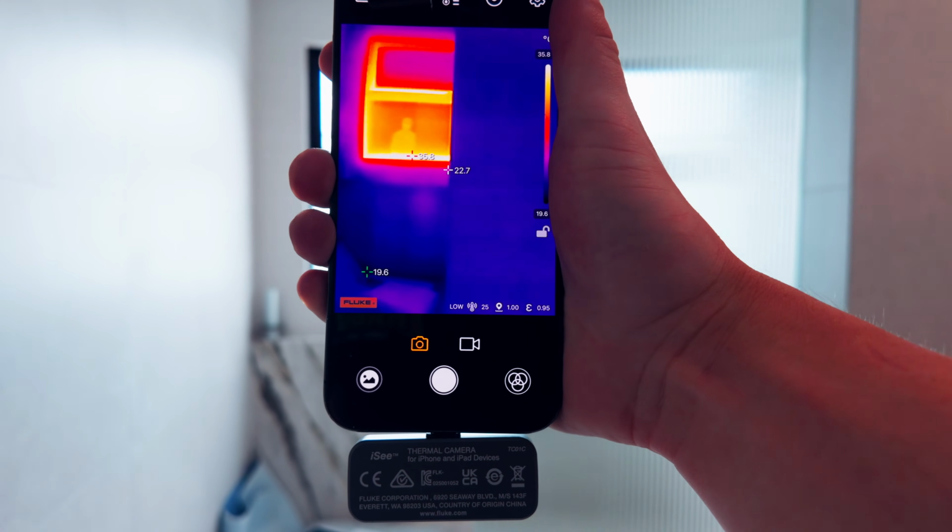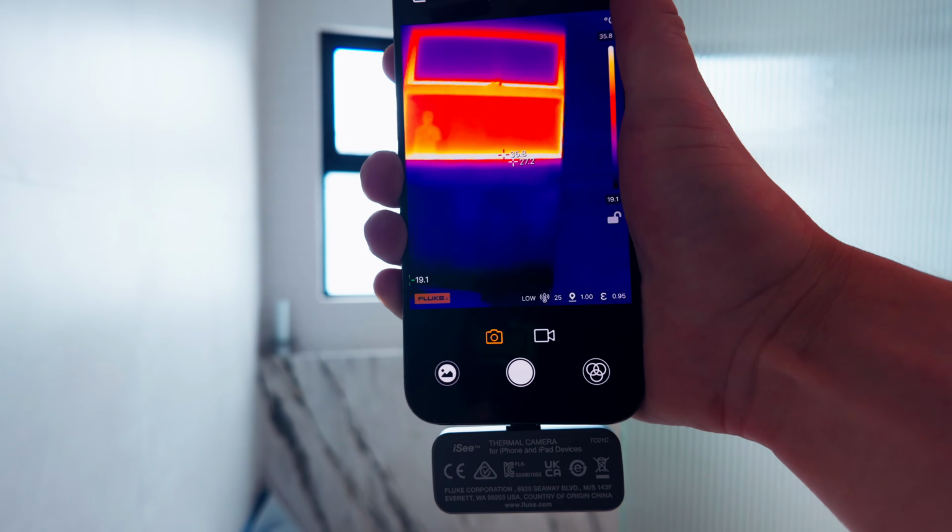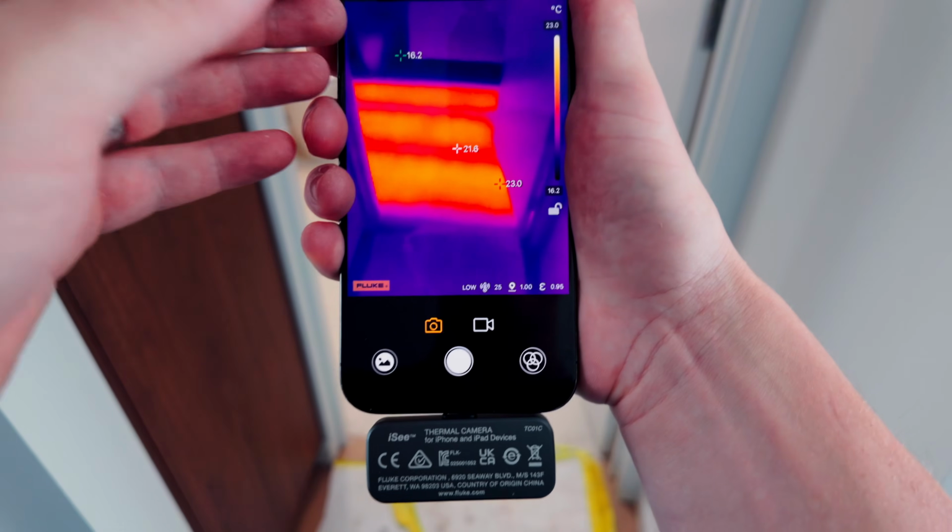Now over the last hour of sort of playing around with it, I guess what stood out to you about this one? Just the way the heat shows potentially missing insulation. It's basically like X-ray vision. You can see every stud in the wall. You can see underfloor heating.